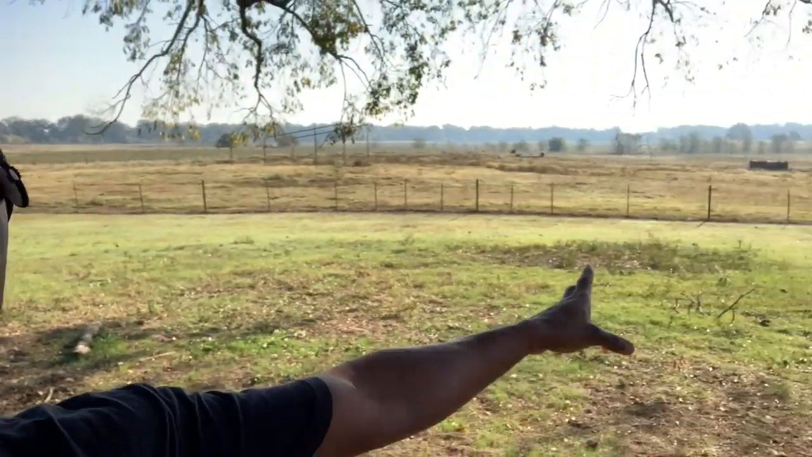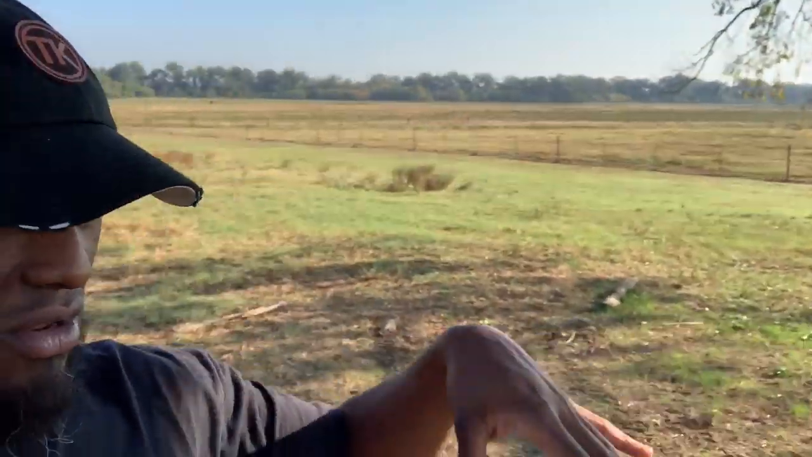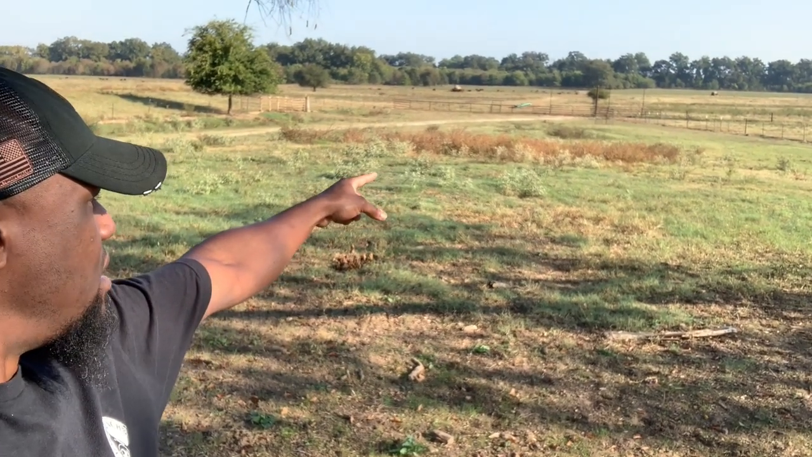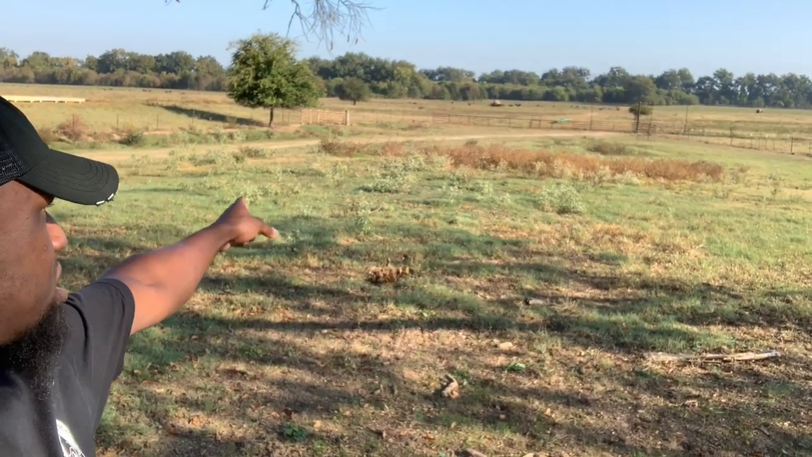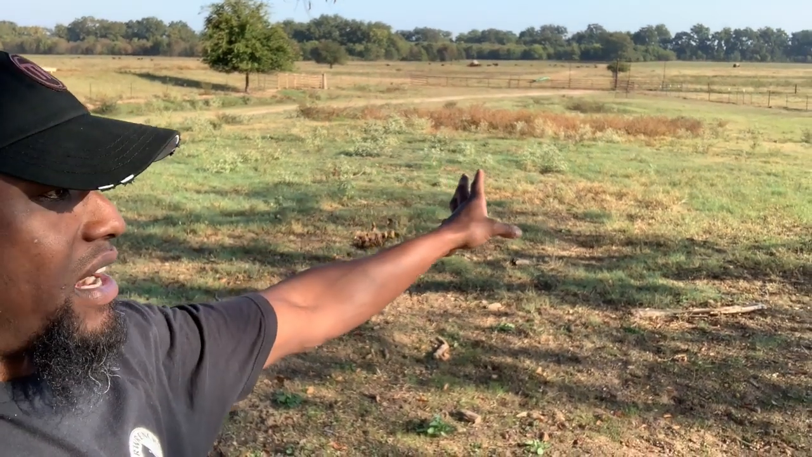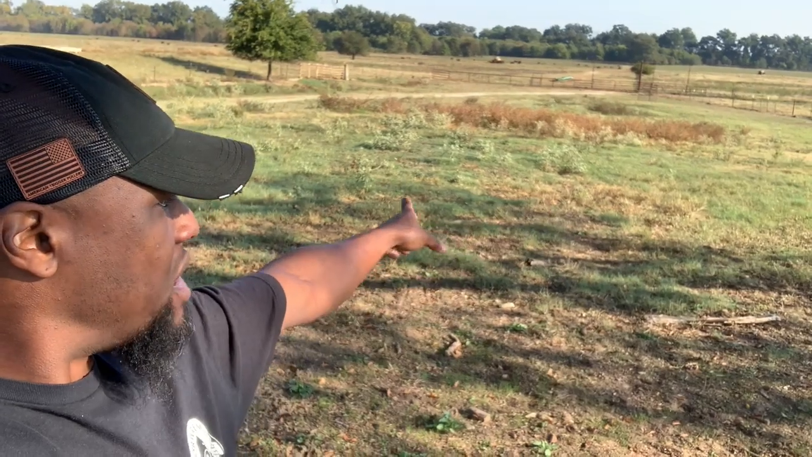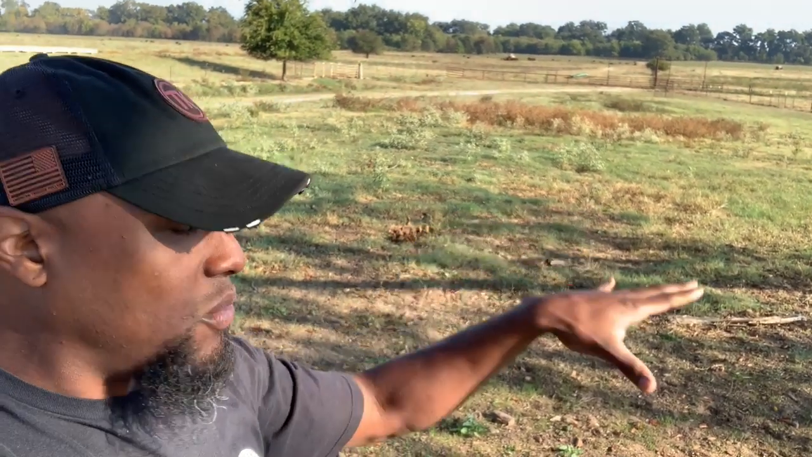But right here behind me, guys, there's an old oak tree, and we were standing right here. There were pigs right here at this gate. There were over a dozen pigs right here, and hopefully I got all that on video. Unfortunately, no audio, but there were pigs right here. And so we got in position here. We could not get any closer because there's a shop light right up here.